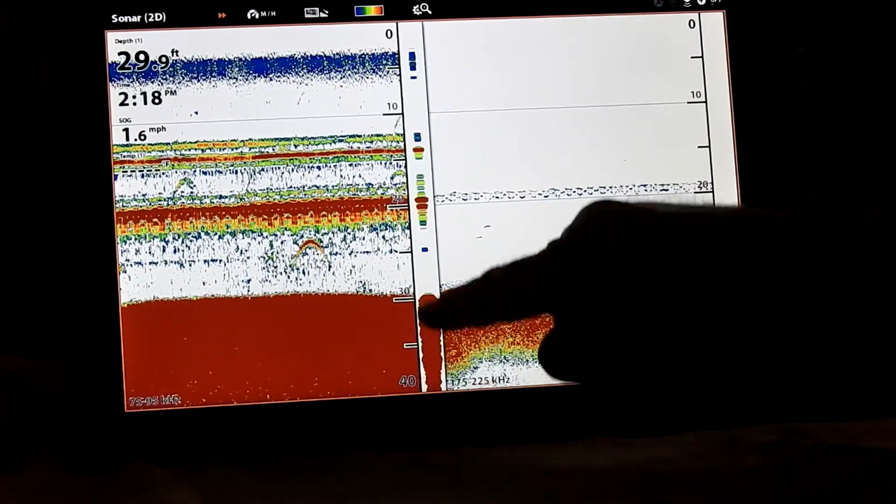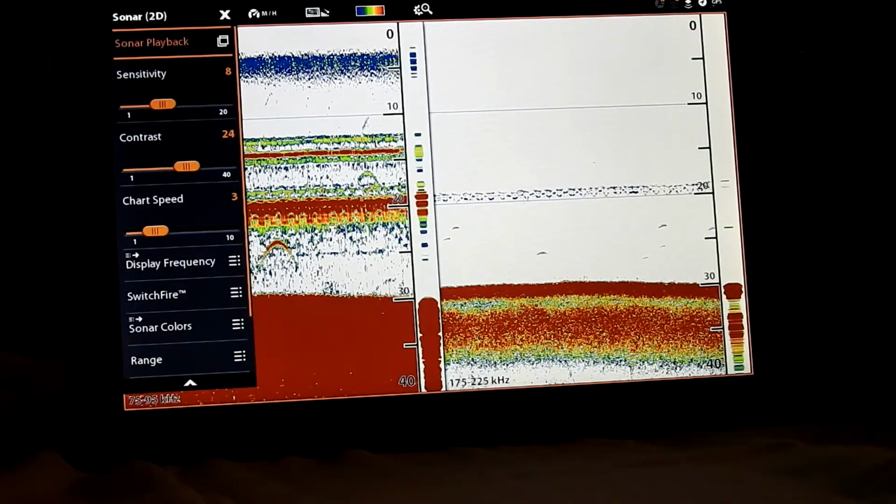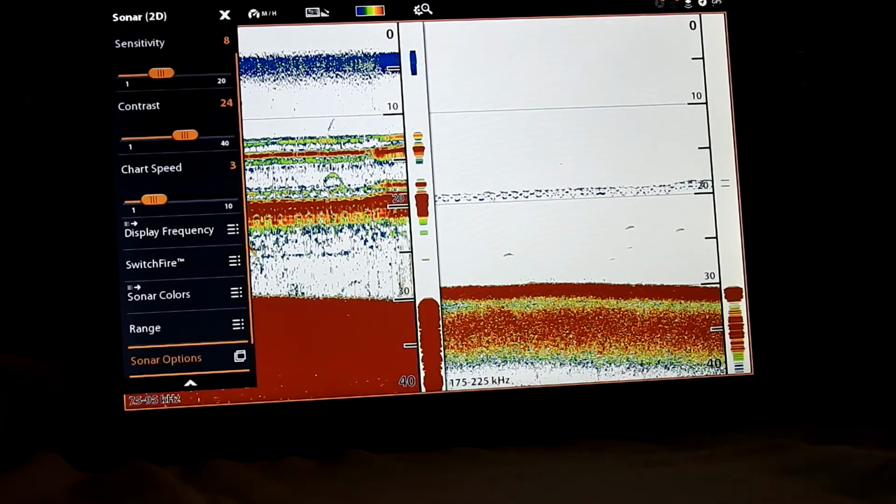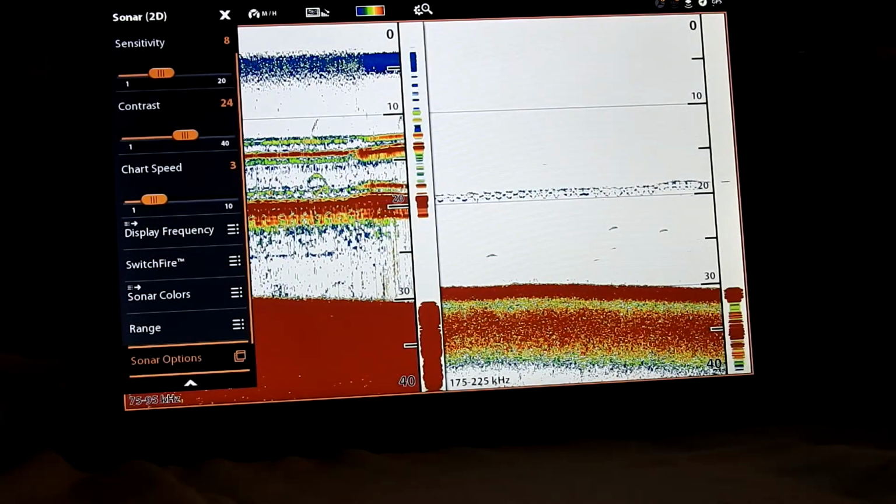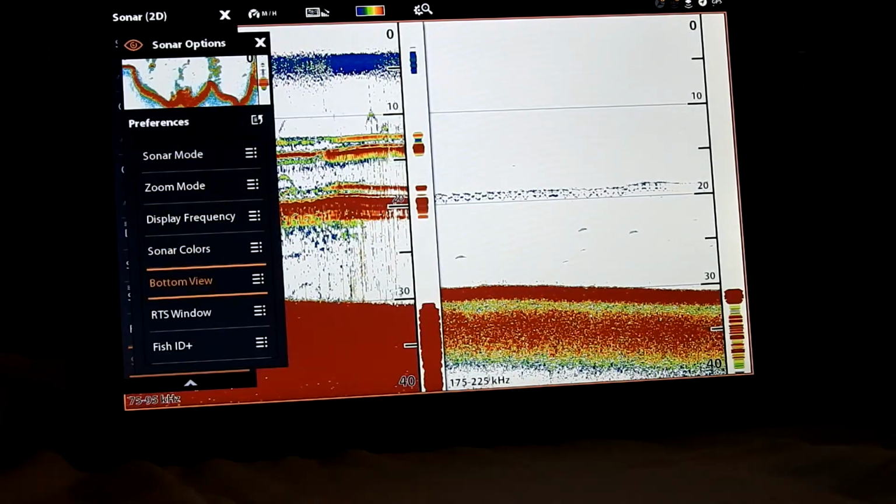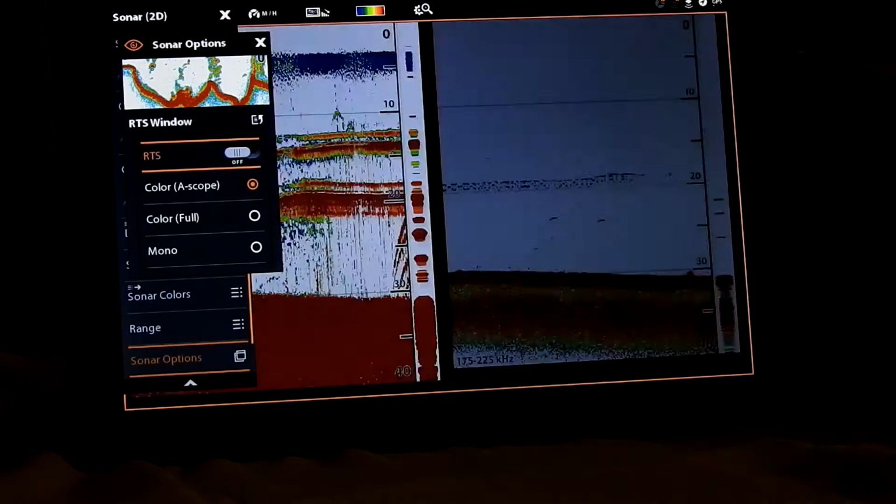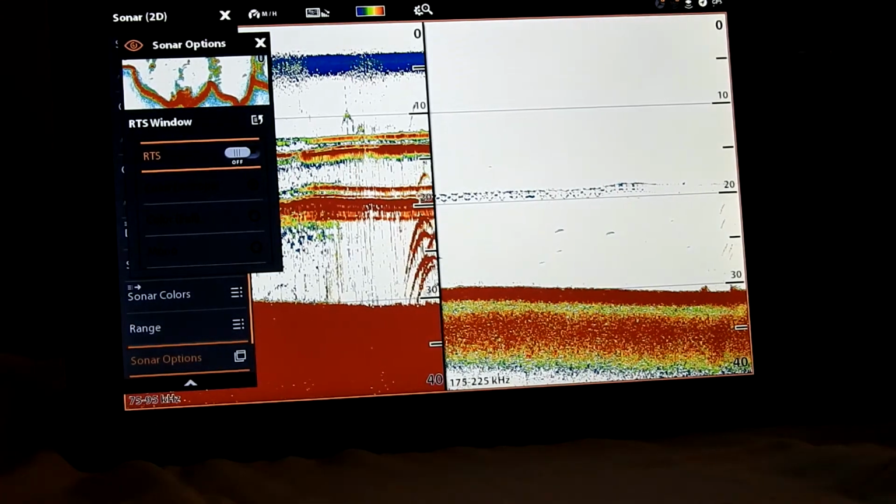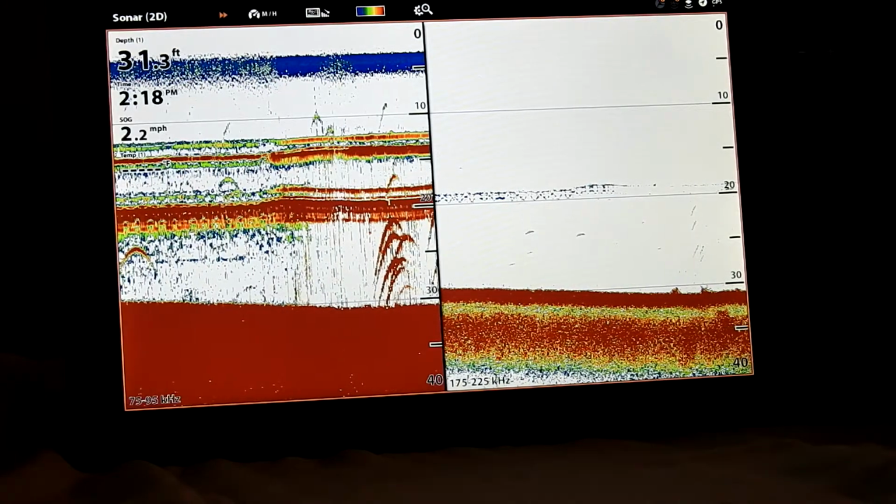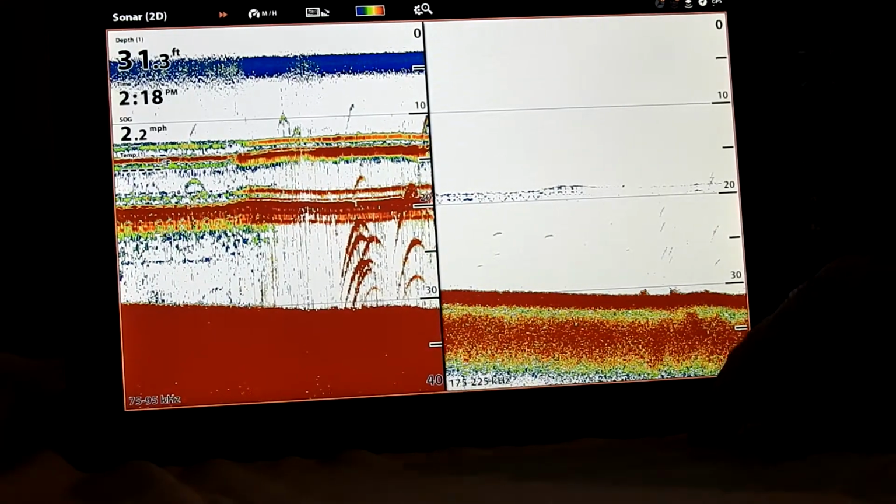And so now, if you want to get rid of that real-time window, it'll give us a little bit bigger screen. So we got to go down here again, same thing. Sonar options, preferences, real-time window. And we're going to turn it off. Now that window's gone. Now you got different color palettes too.